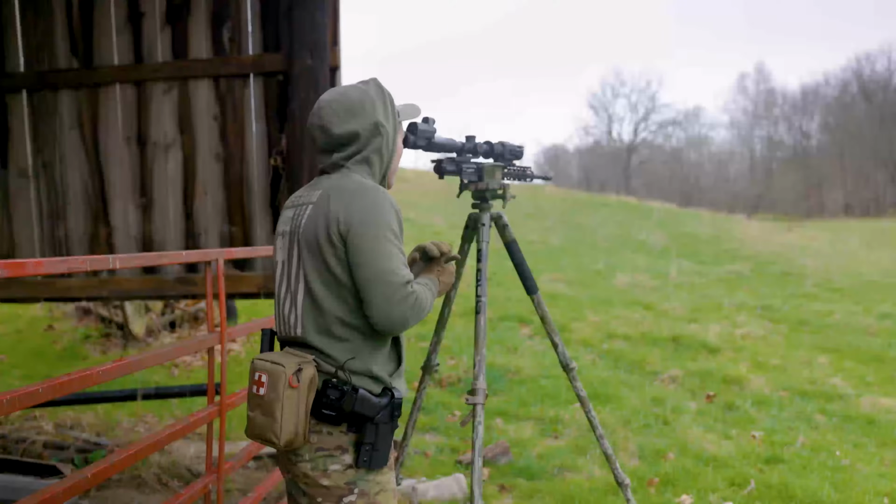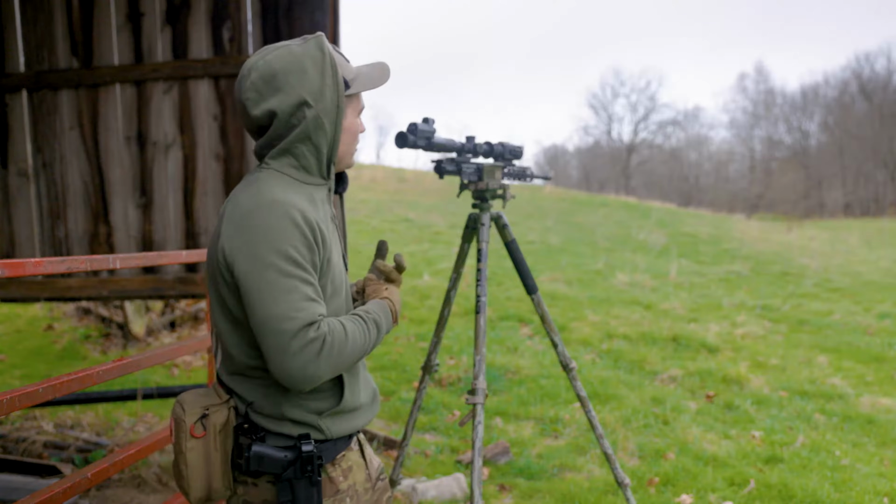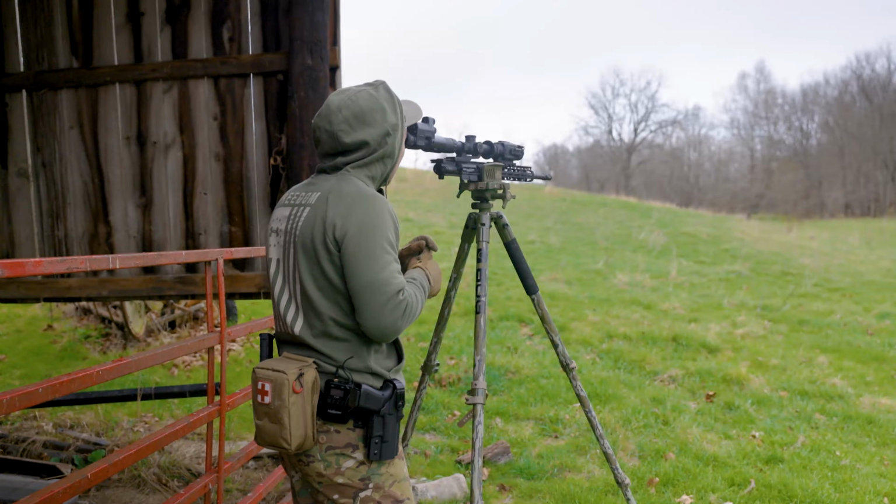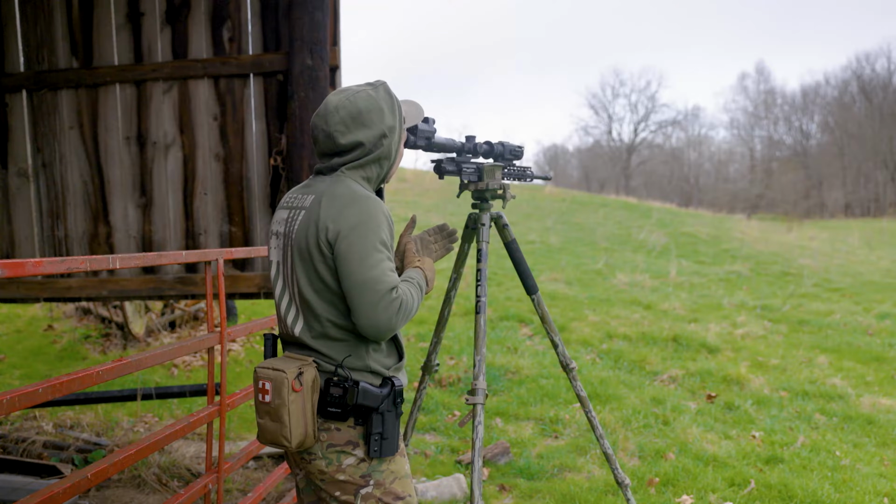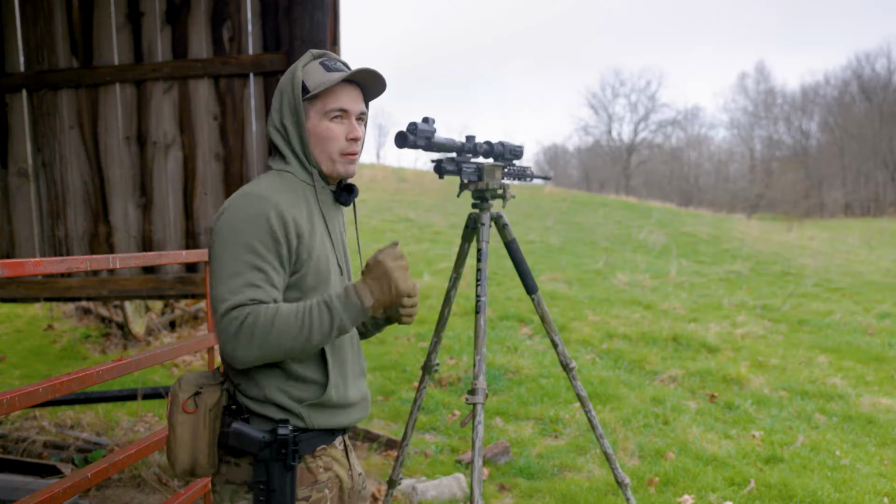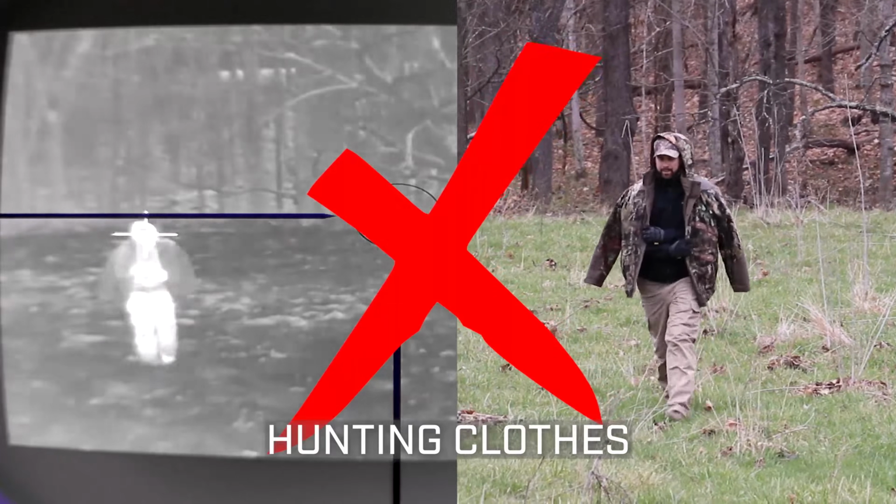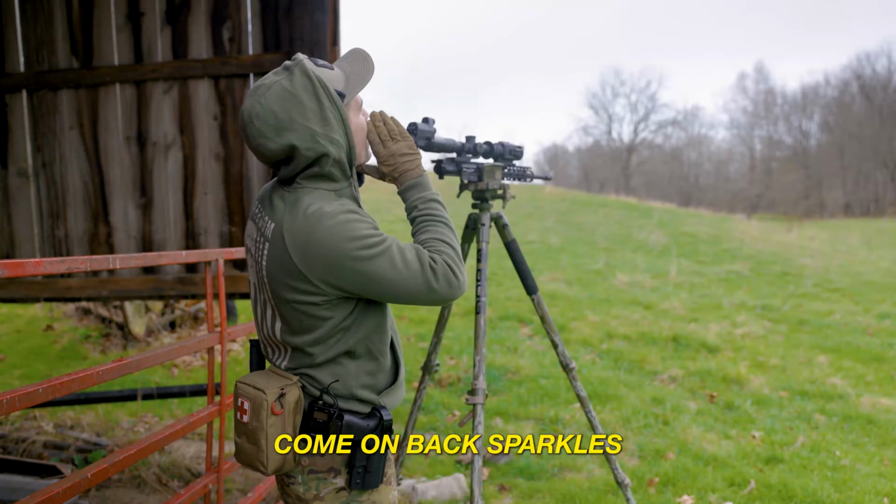He ain't too bad on hiding. Doesn't look like a person, but you can still tell it's some heat, and you can still get picked off pretty hard. And as he's sitting there wearing the thing more, it just nuked, and he just lit up. So when it nukes, it kind of gathers the information around it and processes it. So Sparky is not hiding very good on the thermal. Come on back, Sparkles!